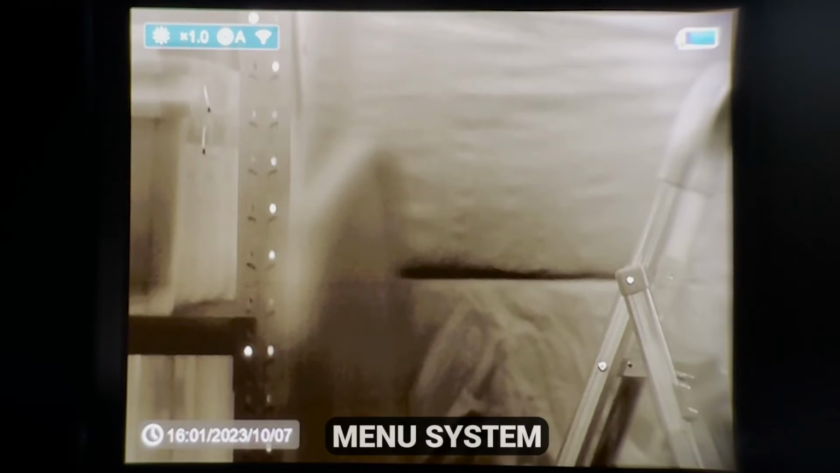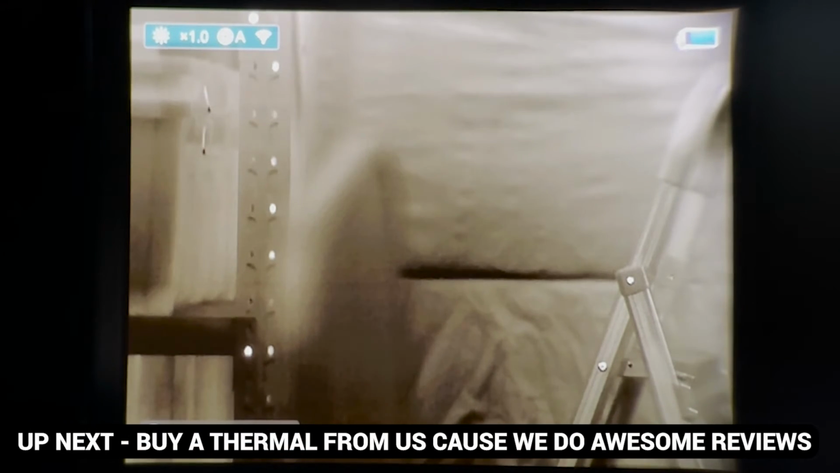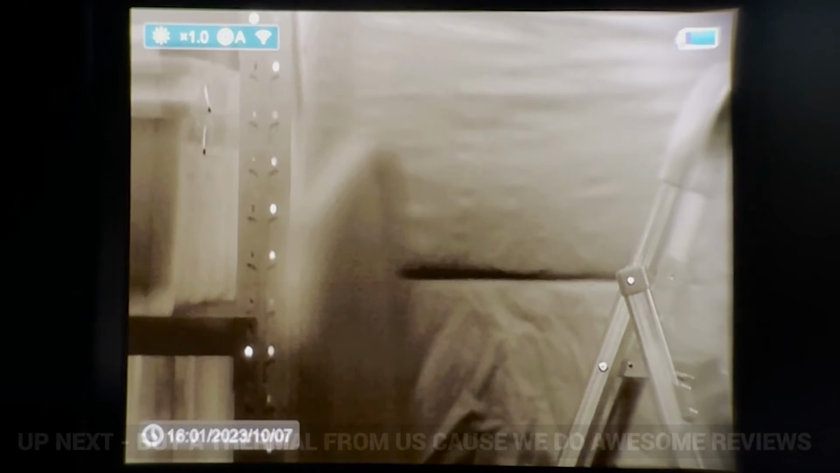Alright, so as you know, you can't record the menus in InfiRay products, so we've actually got to put a camera up to it to record it. So I've put a camera up to this now, and we're just going to run through the menu options here.